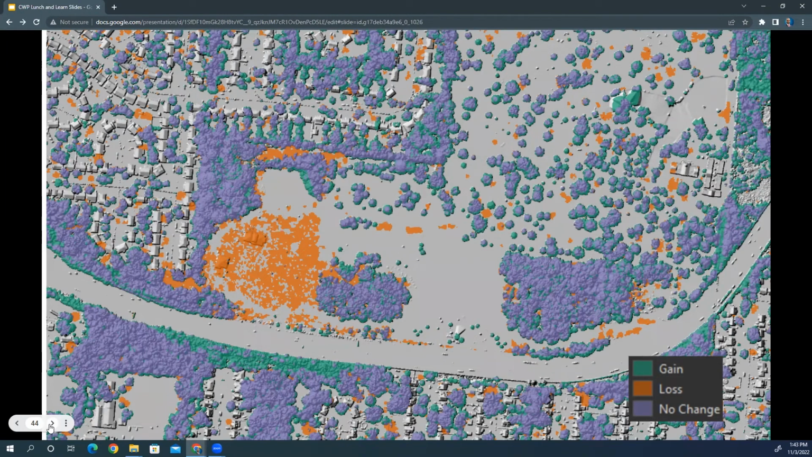So we can actually compare those two scenes and identify where's the gain, where's the loss, where's the no change, and actually put that into some real decision making, because at the end of the day, that's what people are really curious about: what are the neighborhoods that are at risk, or have efforts on the ground that have been put in place been effective.